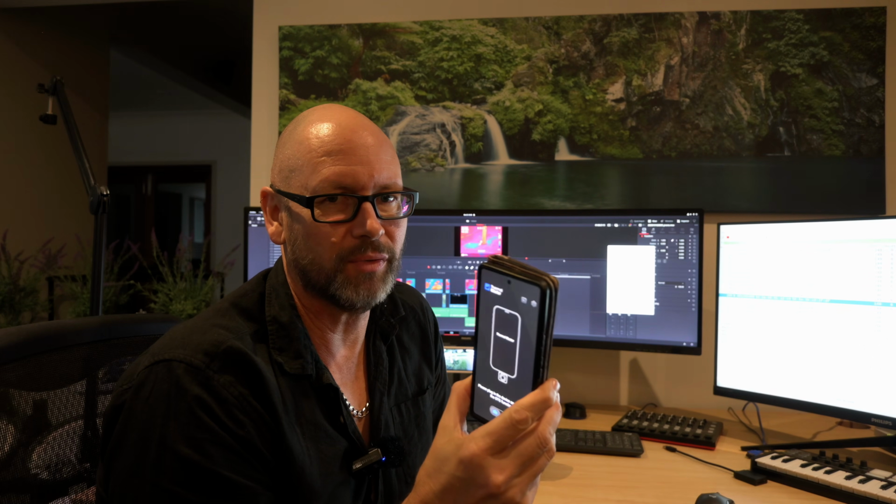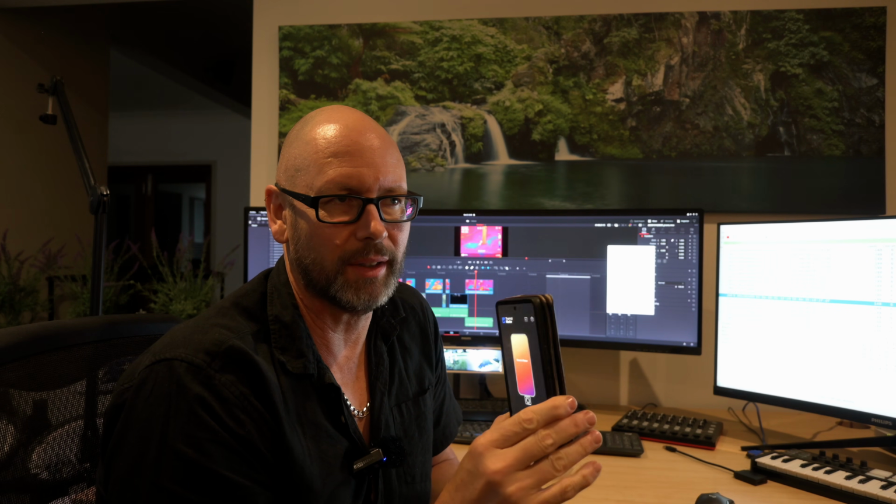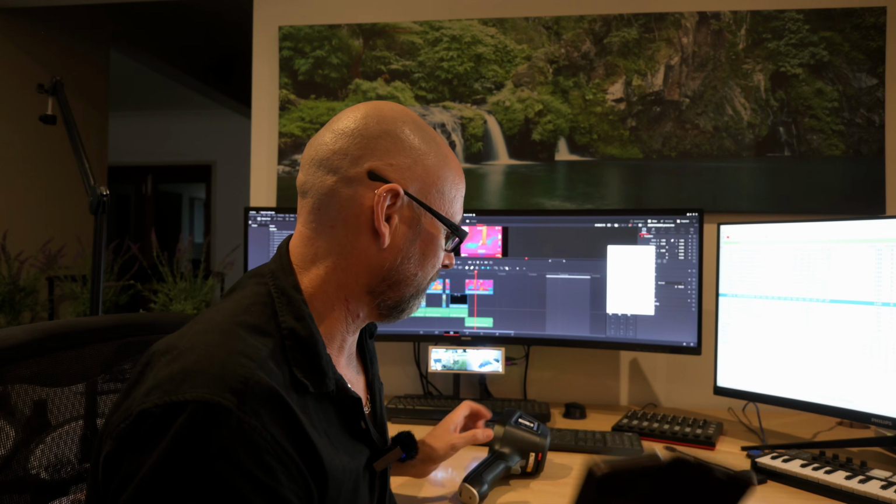So next I tried the phone app. Now I've got GrapheneOS on this phone, and the QR scanner never really works on anything that I've seen. It always comes up fail, even though it kind of reads. So I'll show you what happened when I tried to pair, because apparently you've got to try and pair these two. But it doesn't let you put the serial number in manually that I can see.